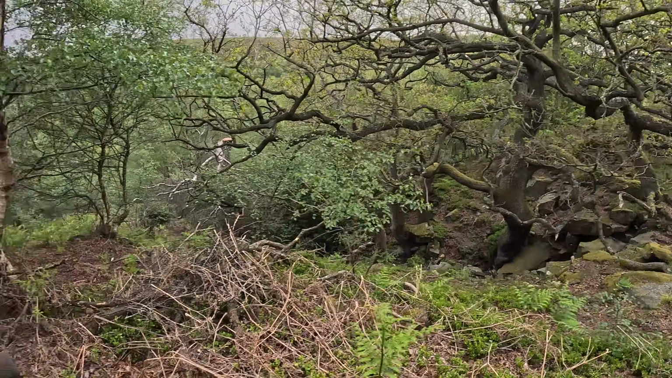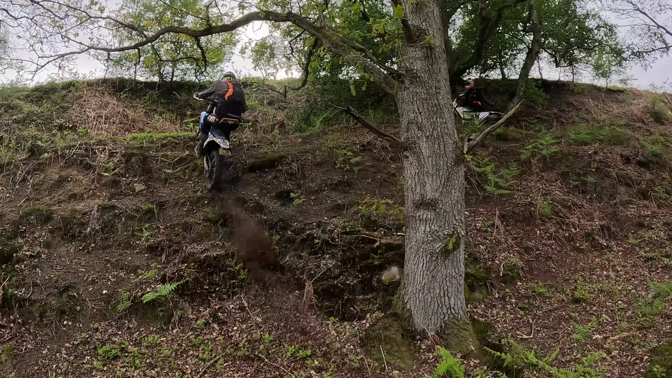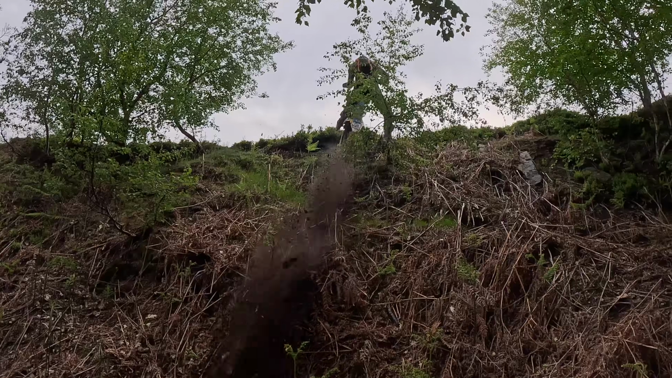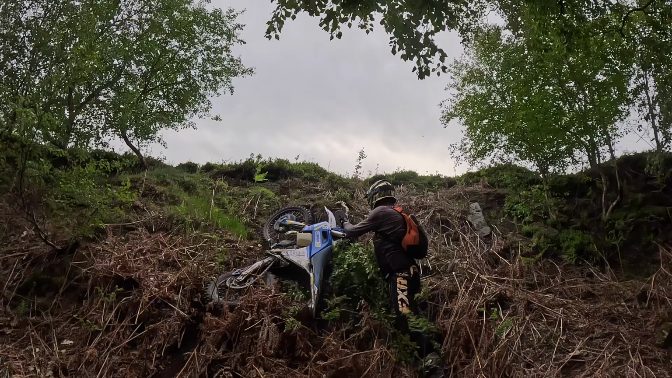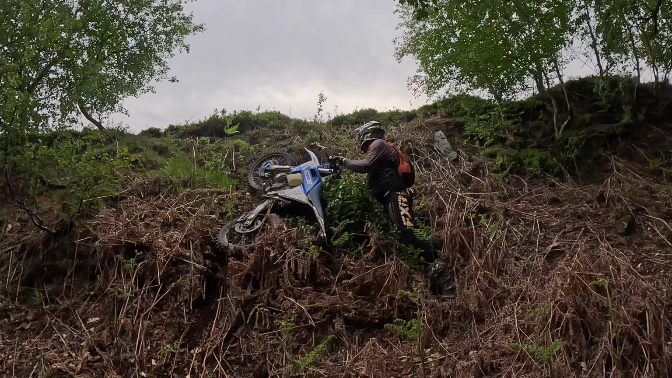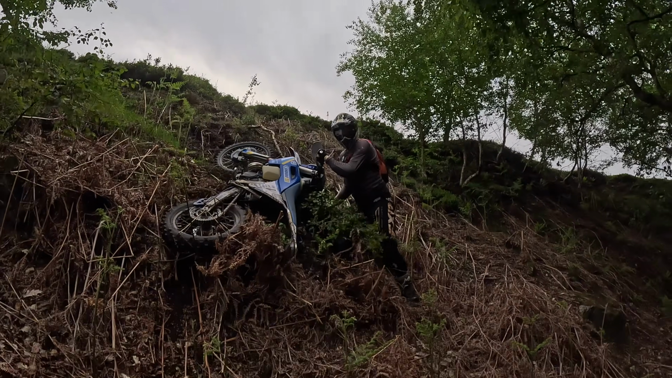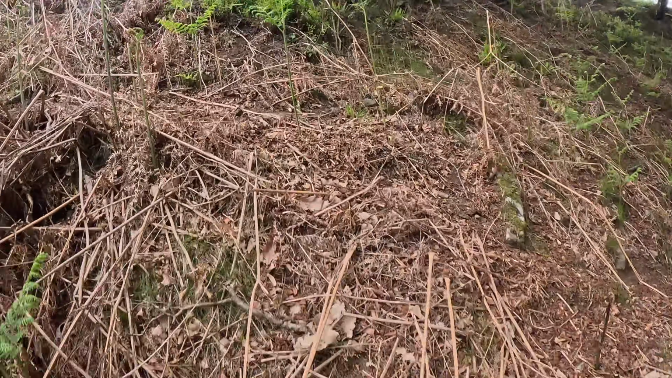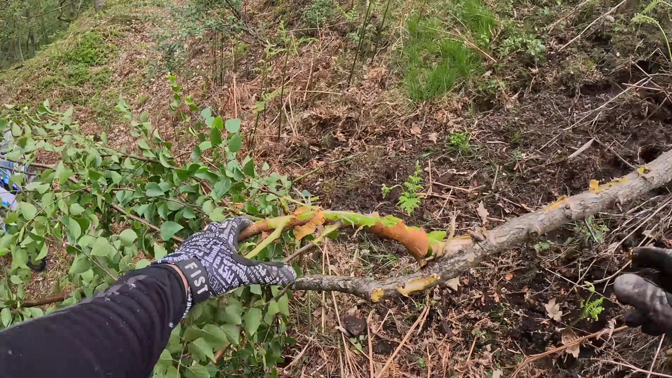There could be an epic trial section. Yes, Dixon! Oh my god! Did you just take that tree to the nuts? Did you just straddle that tree? You actually went leg either side of that tree. Look at the tree now.